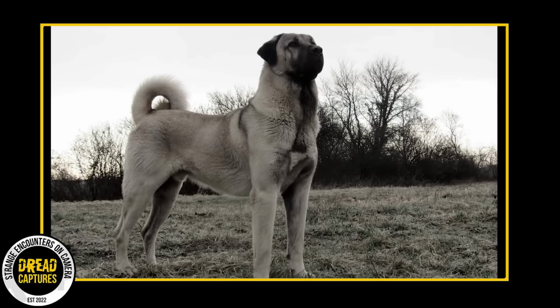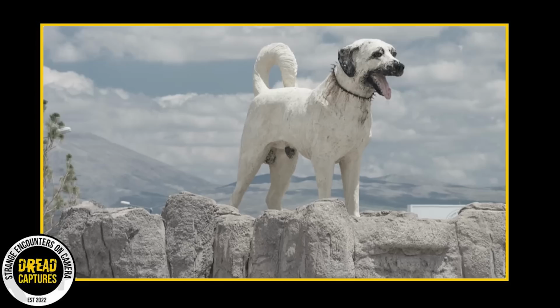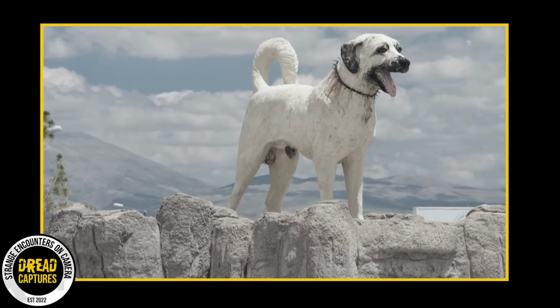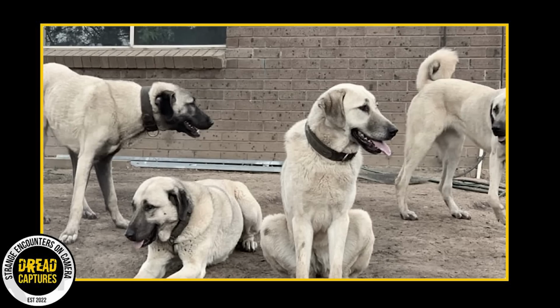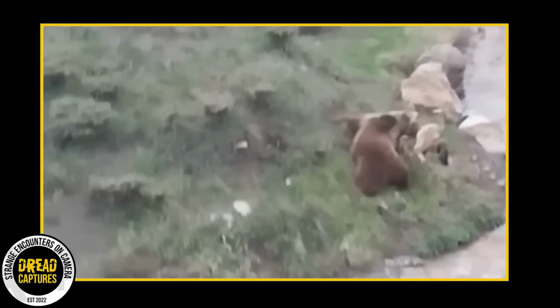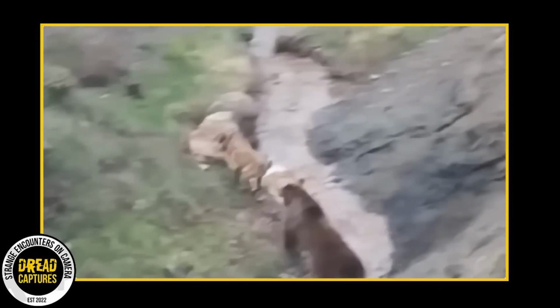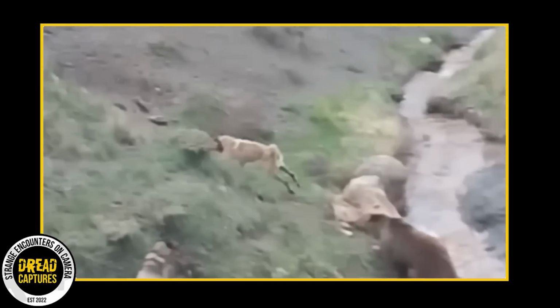I've highlighted Kangals a few times on this channel, and it's always with wonder and respect. Like many herding breeds, these dogs are fearless. Check them out against this bear. These dogs have quite the test here as they're tasked at clearing this bear from their herd. However, the bear isn't having it and gives chase. When he gets the one dog down by the creek, I thought it was over for him, but he miraculously escapes. This was a close call, but the dogs did their jobs.